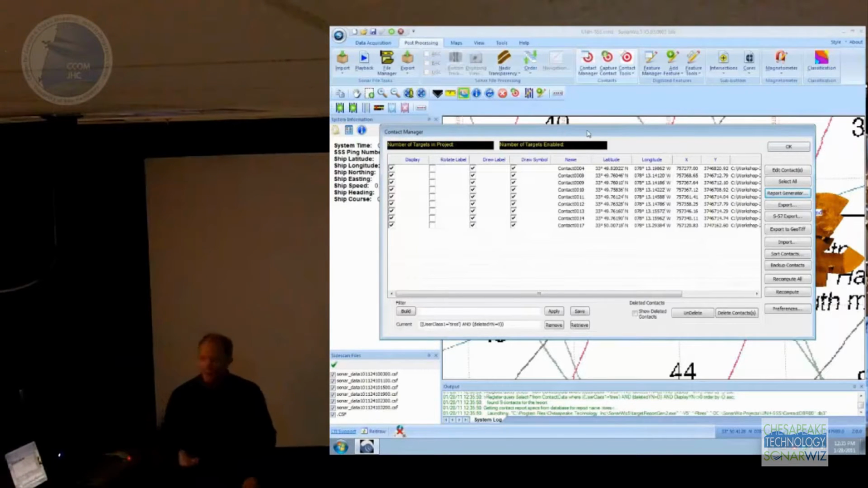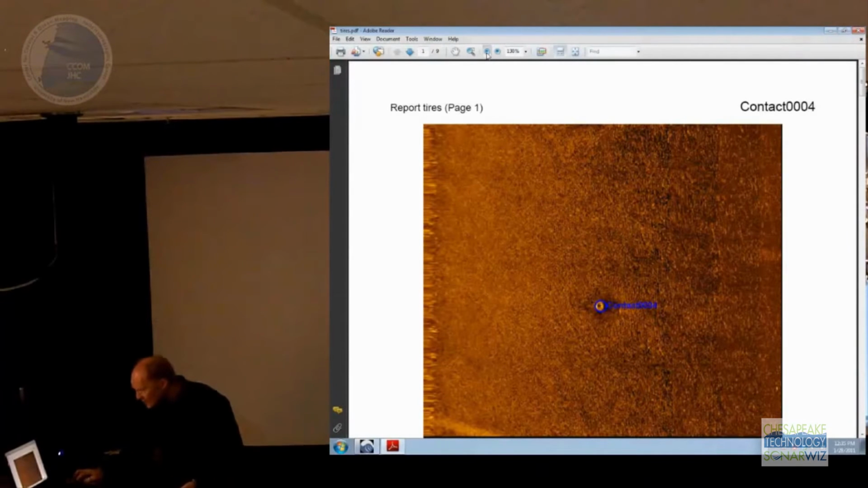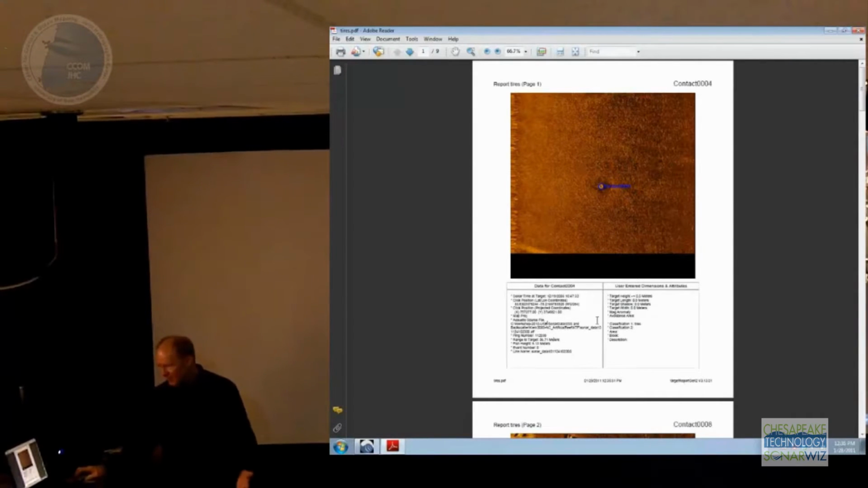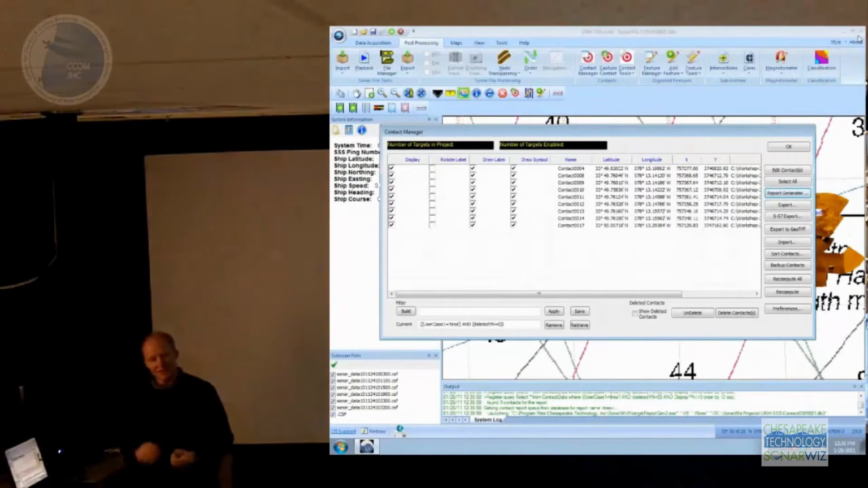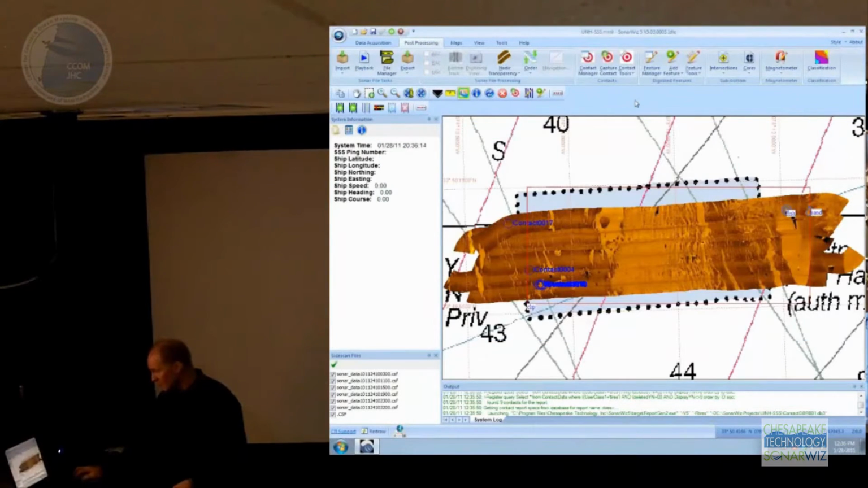Everything that pops up now in Adobe will just be the tires that we captured. So zoom out here a little bit. So here's Adobe PDF with the contact image. Again, that same information that was in the web report, just in a little table below it. So again, it's kind of the power of the database here, and you can let your imagination go with what you can do with that, especially in a large project.